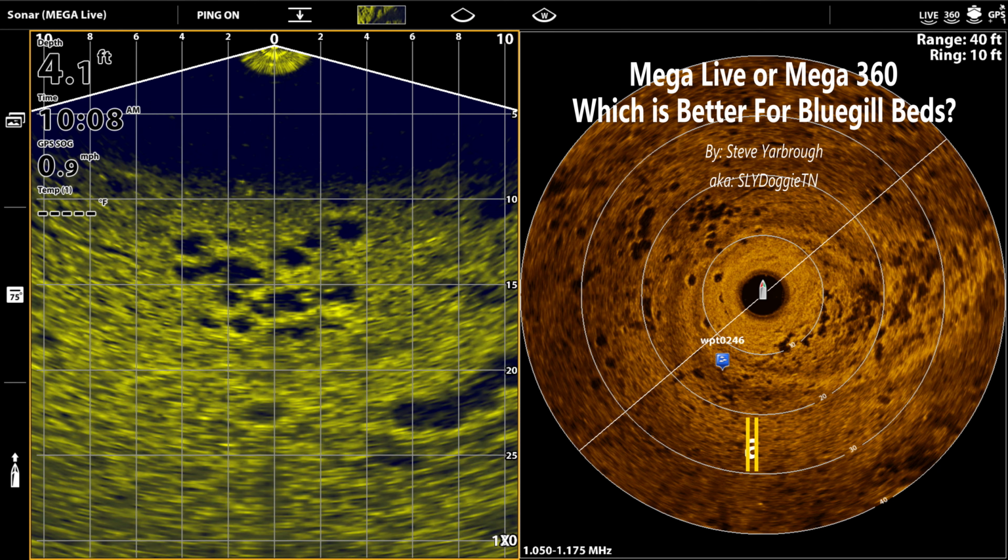If you think of it in military terms, I view the Mega 360 as the seek tool, but I view Mega Live as the destroy tool to really focus in on where the fish are.